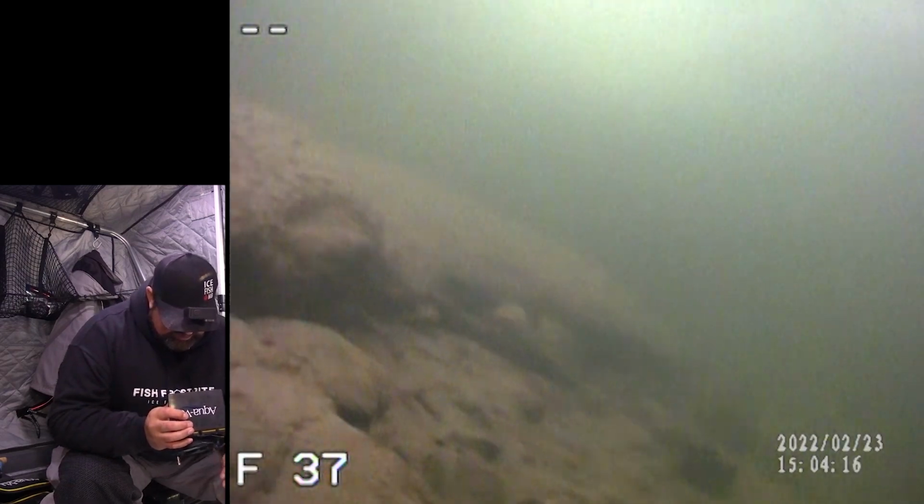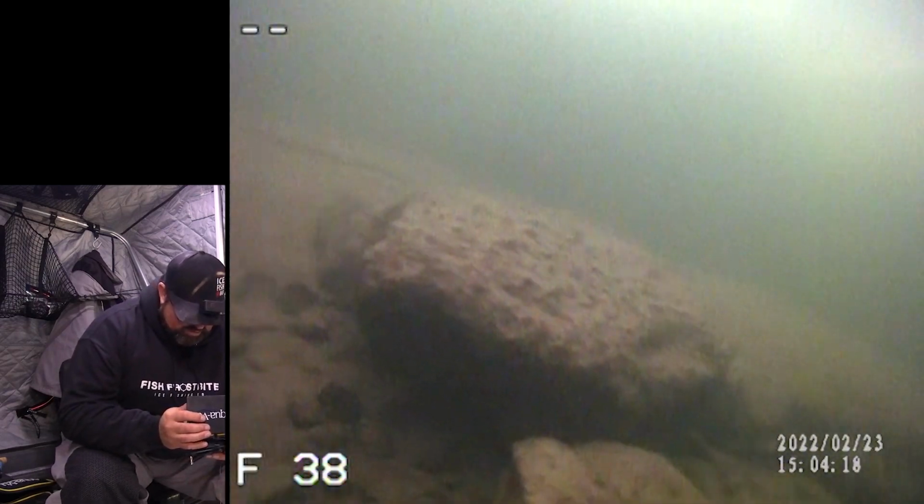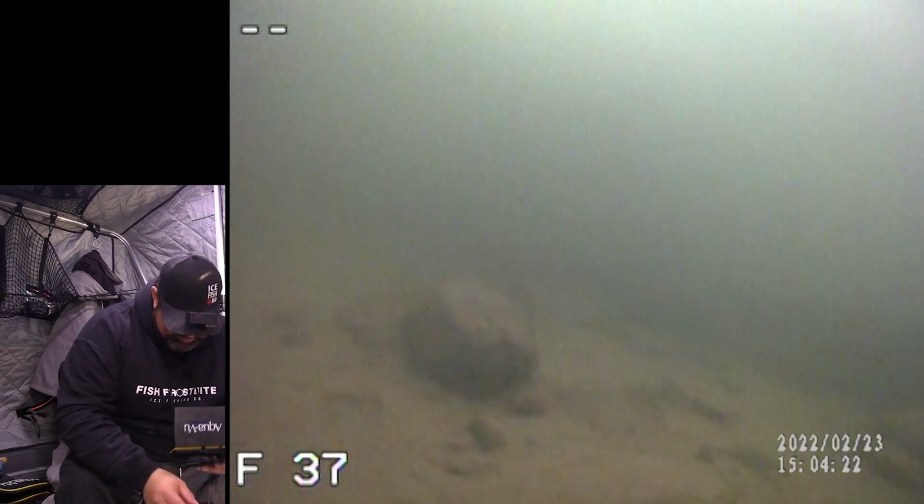It's like a silty bottom kind of mix in there, but that's awesome. Like that looks so good right there. Turn back, come on camera. It's always hard to turn this camera. But you got big boulders mixed in with like silt. That's like big boulders with more of a rock shelf. Oh, there's a fish. I saw a fish in amongst those boulders.